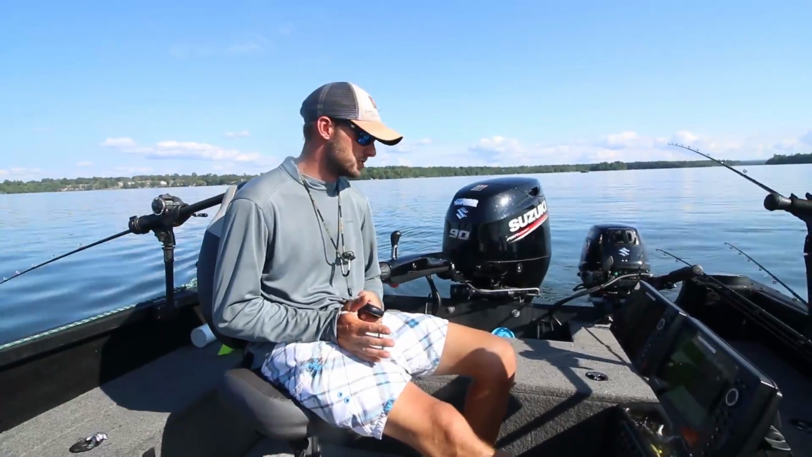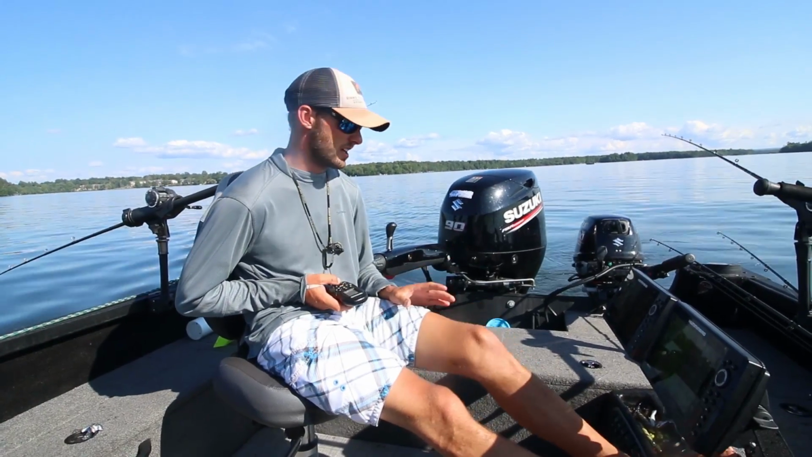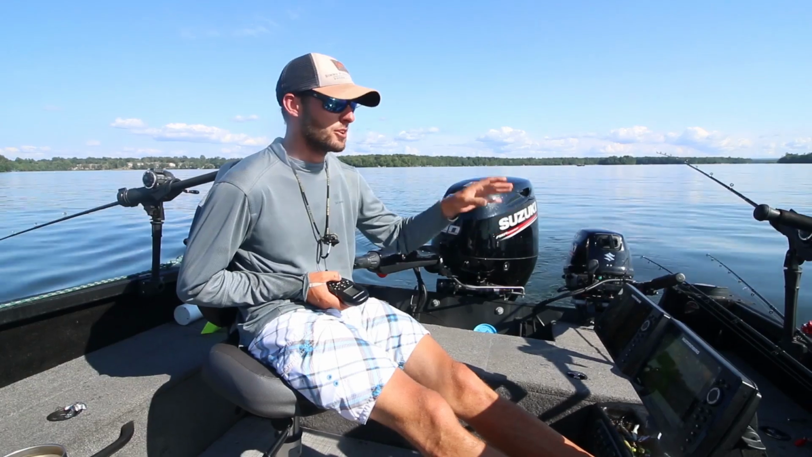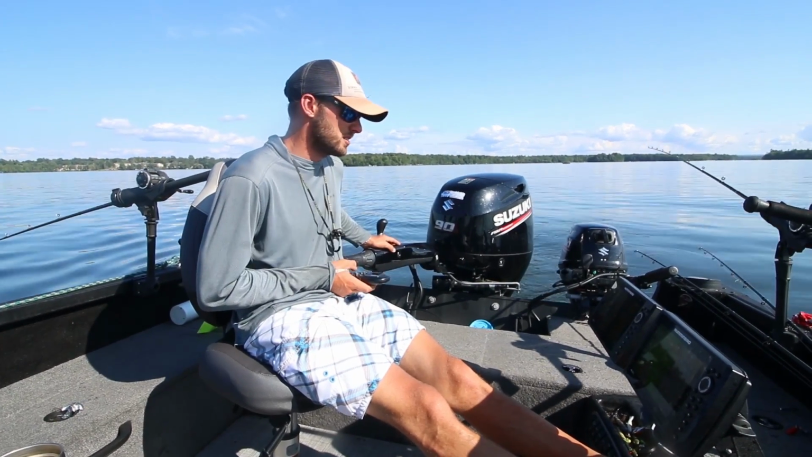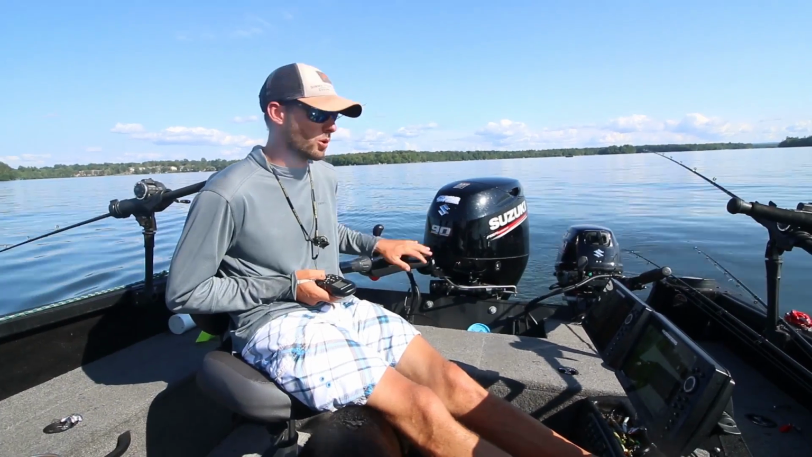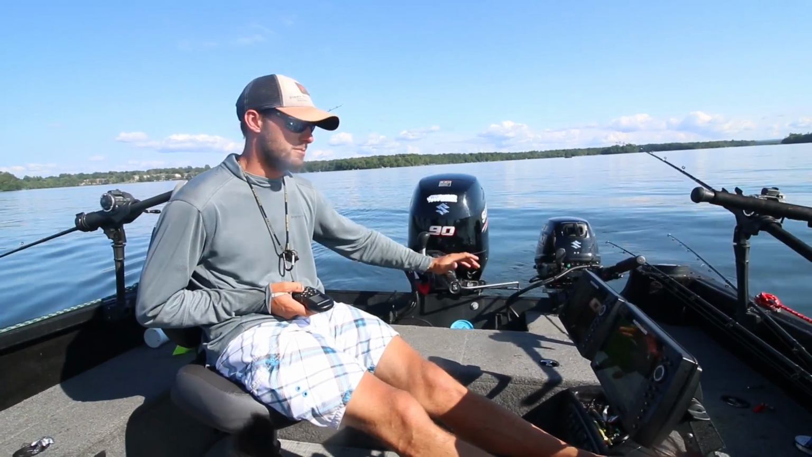All right guys, so we're trolling these real tight contours. We've already located our fish and we've got a couple now. Basically, I'm stacking rods up to run this tight section right where the fish are. The way I like to do this, you can see I'm running 4 rods. They're all down rods, and I'm pulling bottom bouncers on every one.